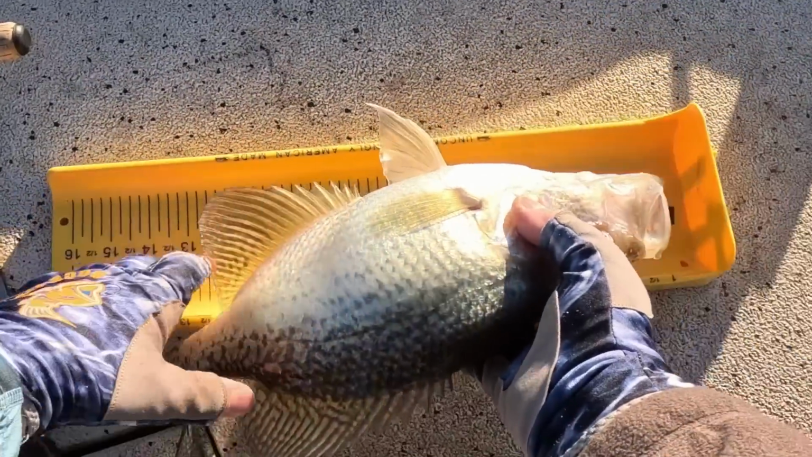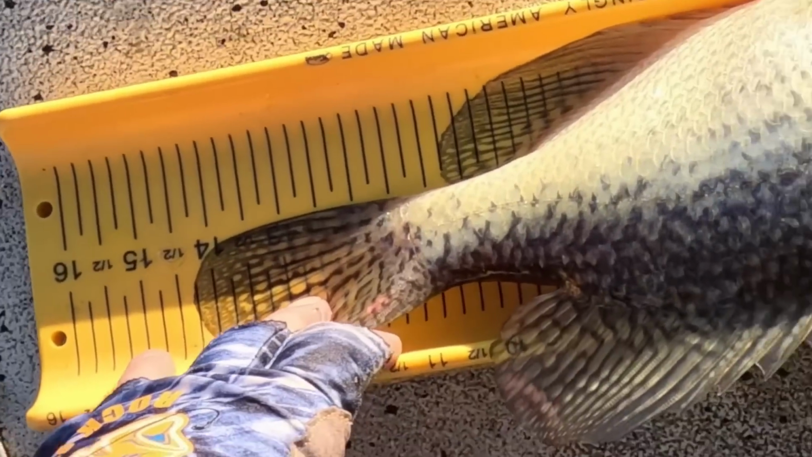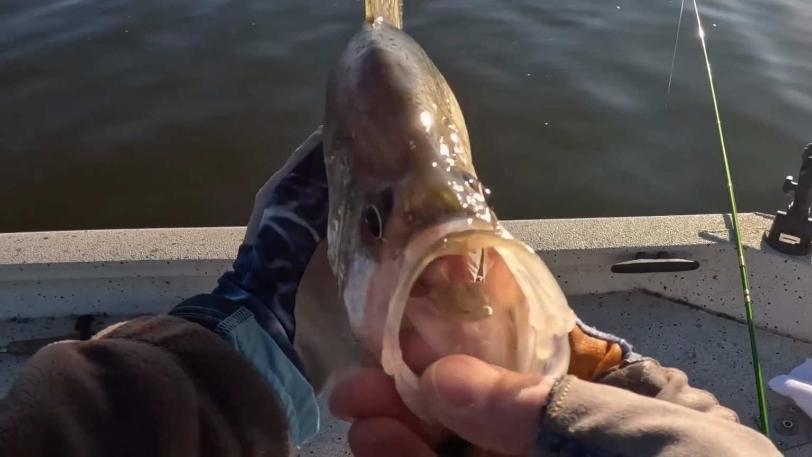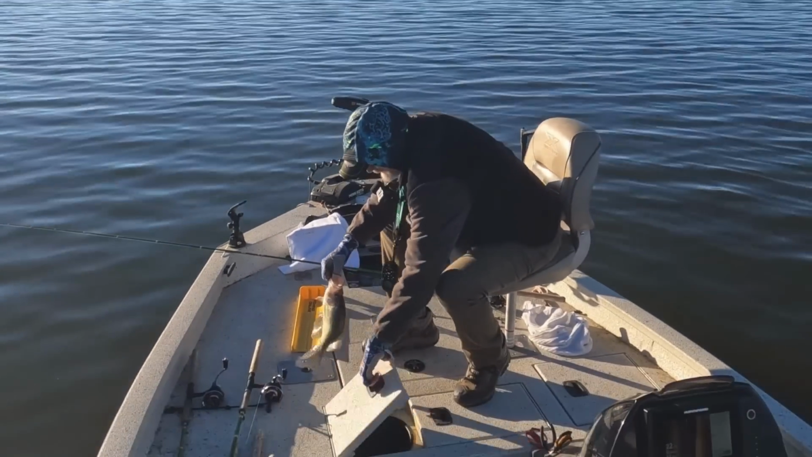Look at the size of that Mambo Jumbo 14-inch black crappie. Yes. Look at that big daddy 14-inch black crappie. Get in the boat.